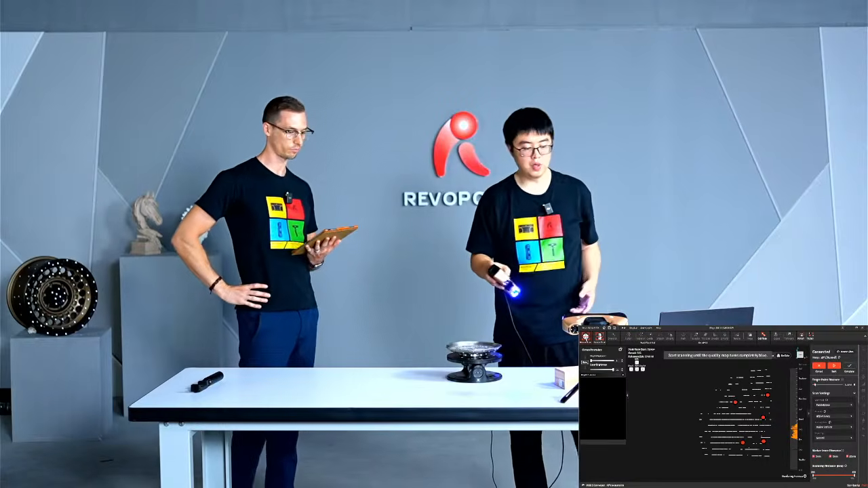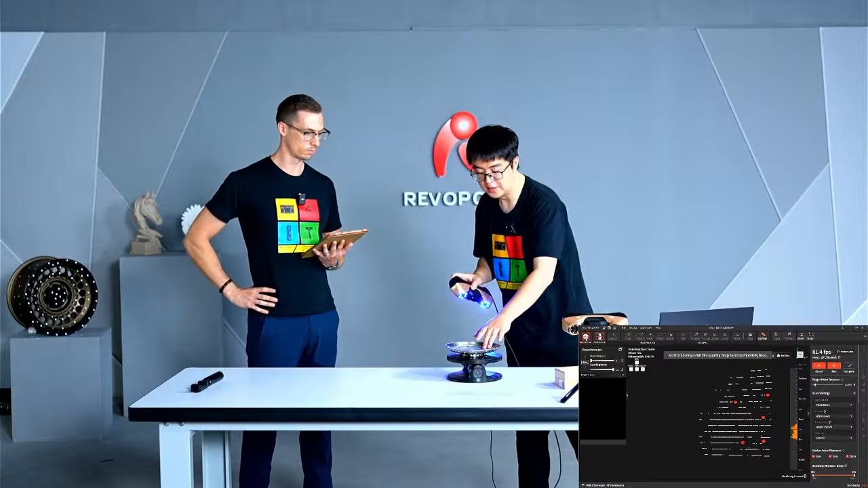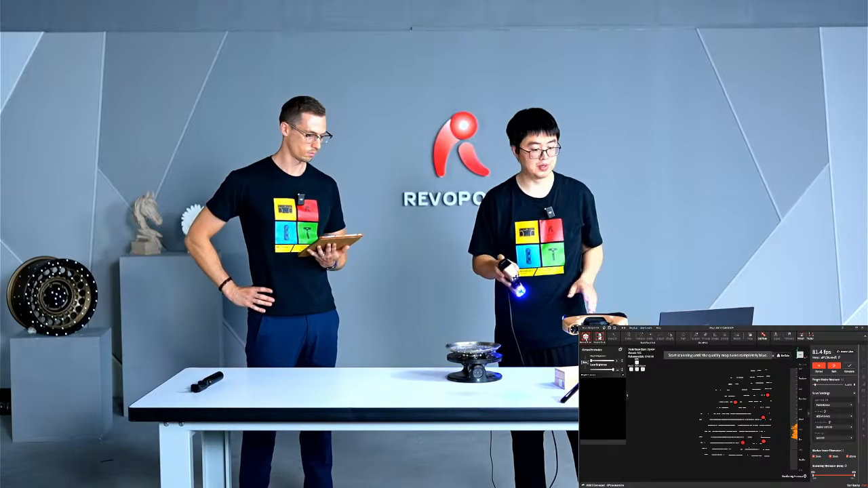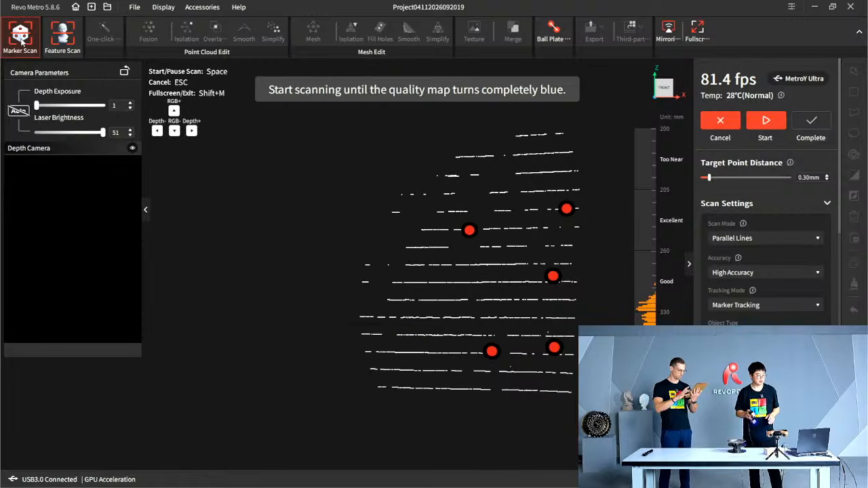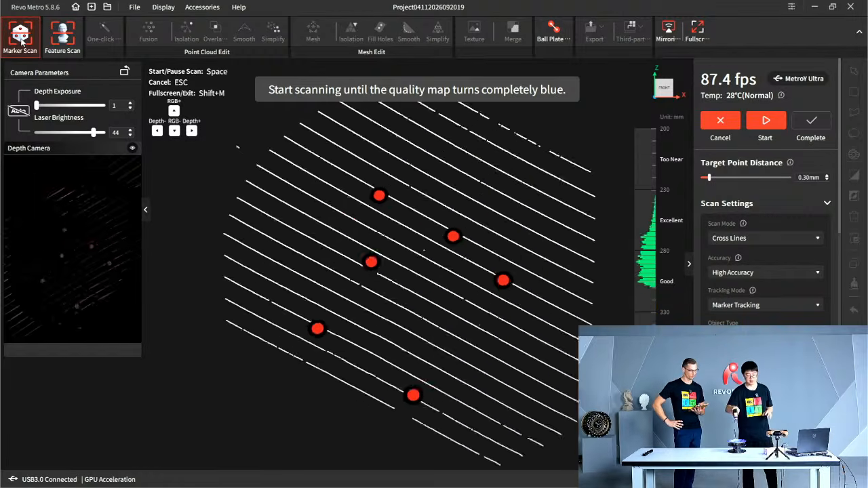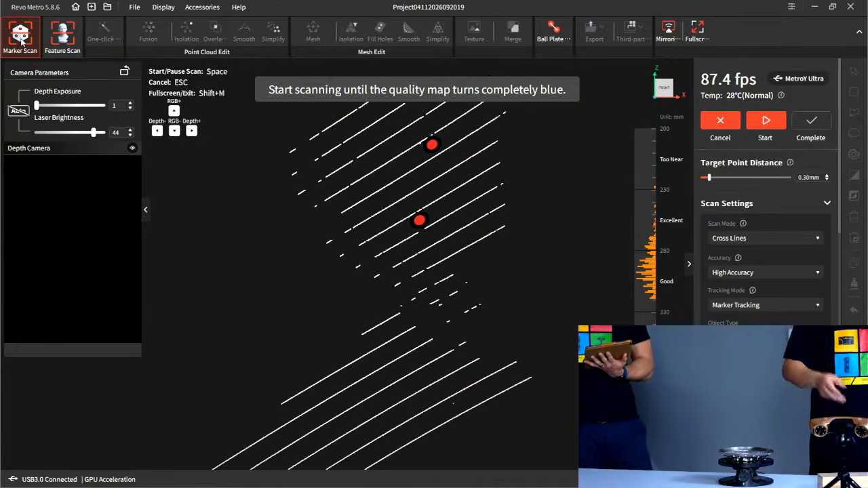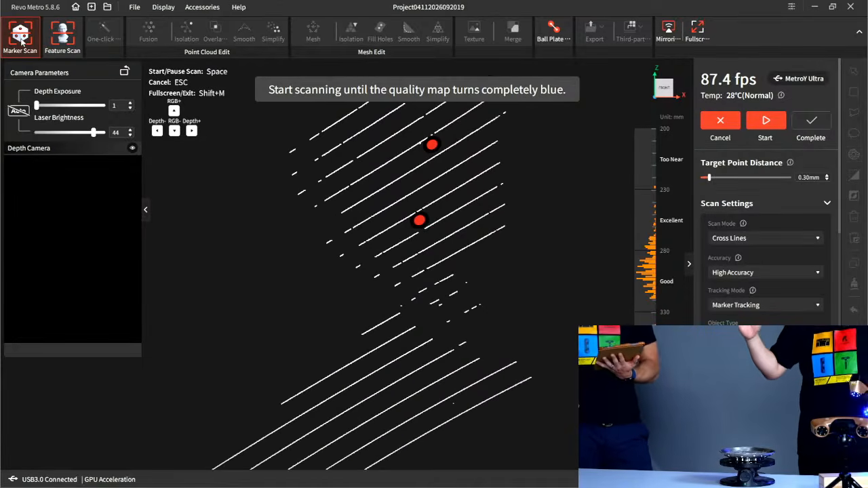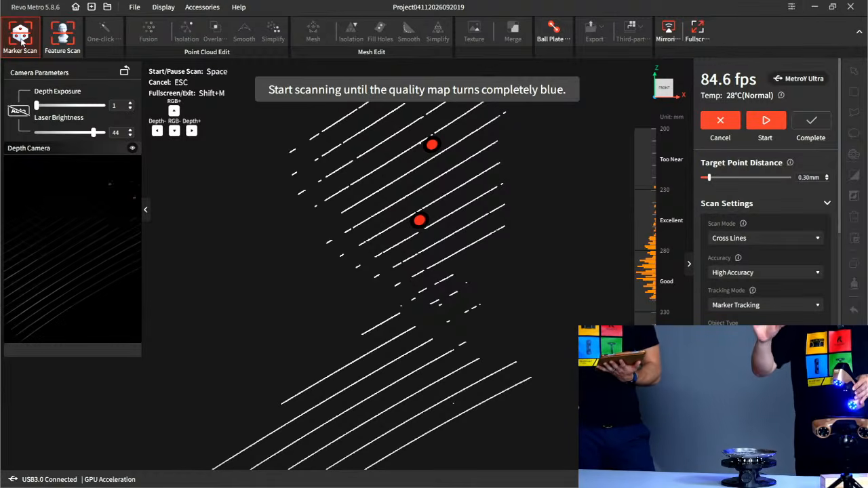Actually, we will not use the recommended parallel lines for this plate, which I should, but let me switch to cross lines. So you can see the cross lines are also very good at the details. I can barely distinguish the difference between cross and parallel lines if I scan both.